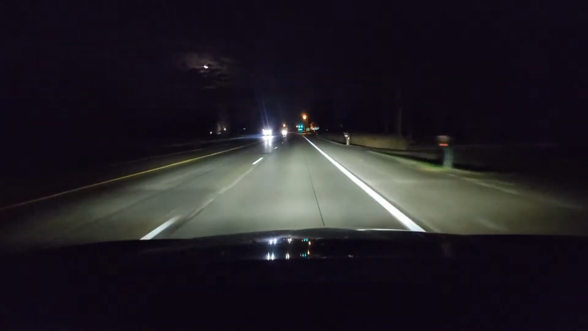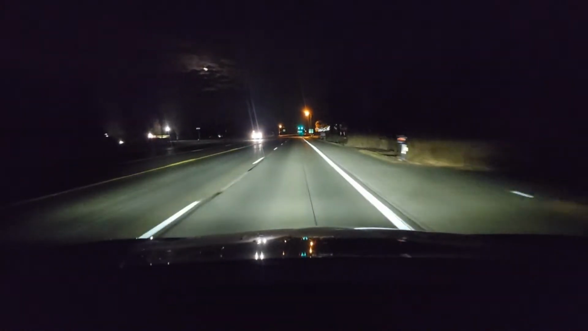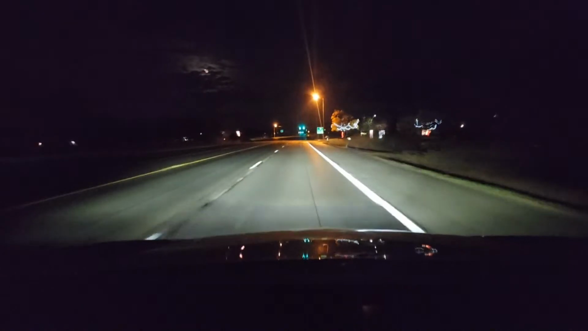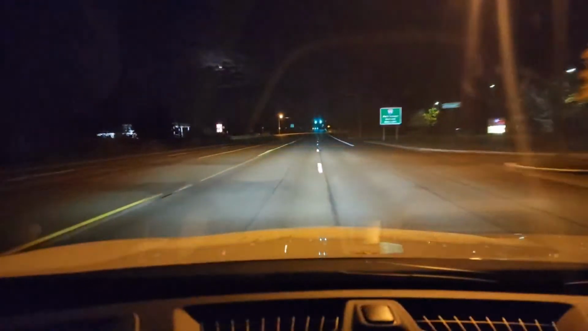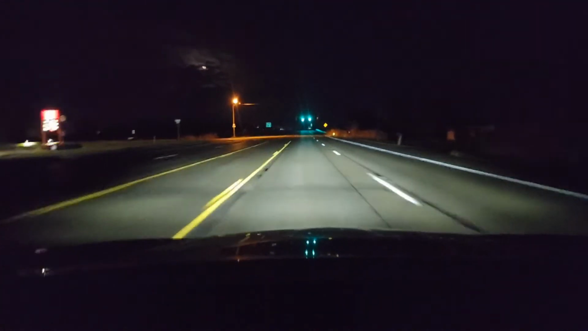You see the edge line to the right. That's that white line. And you do see the broken lines to the left. You can change lanes. And I got over really easy. So that was pretty nice.